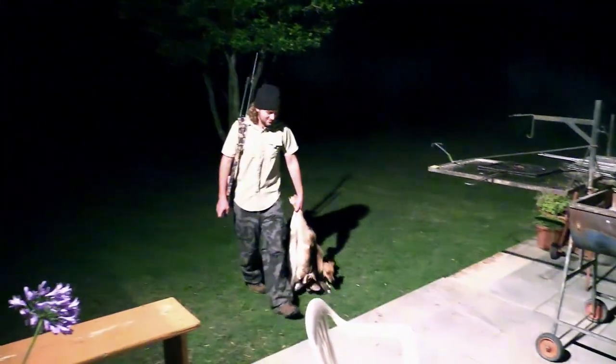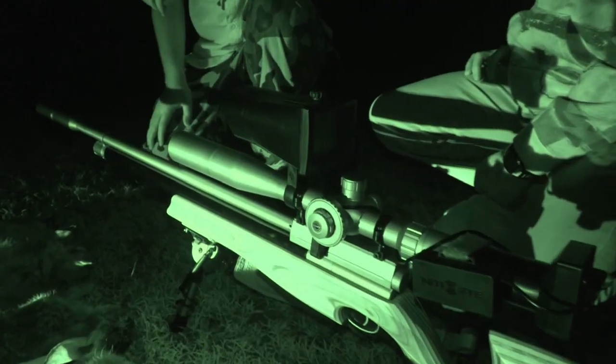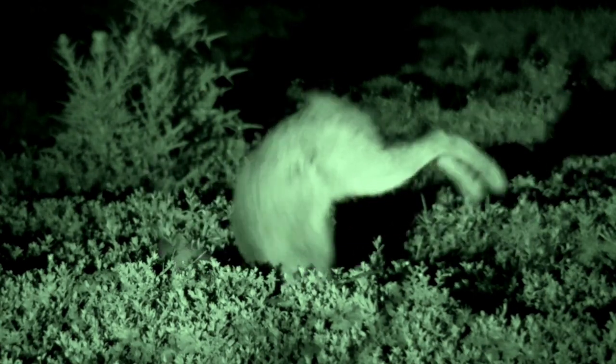As I head off to bed with a huge smile on my face, I know that it won't be long until I return to the spot. The ultimate sporter has passed the ultimate test with flying colours and provided us with some meat for the table and an experience to remember for years to come.